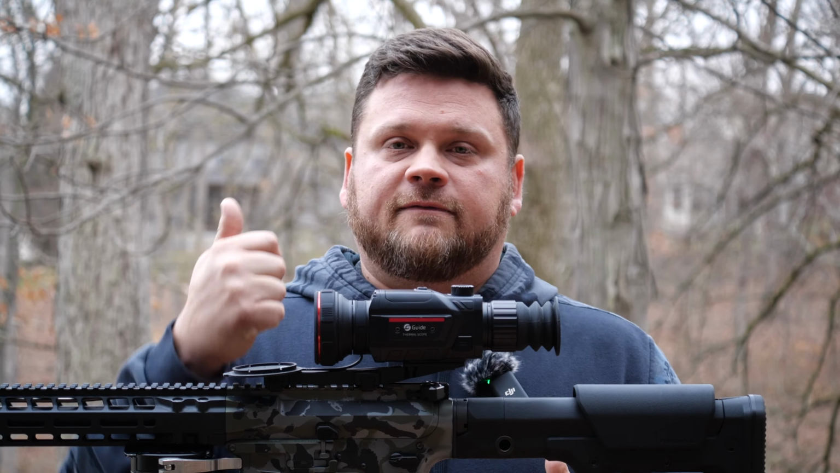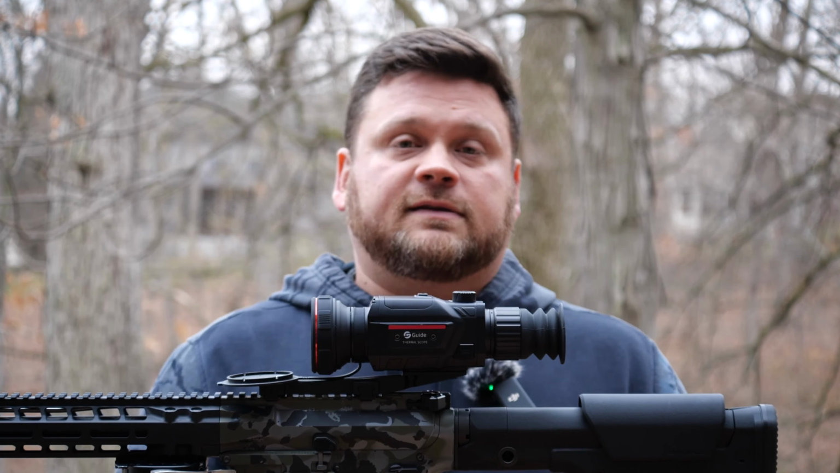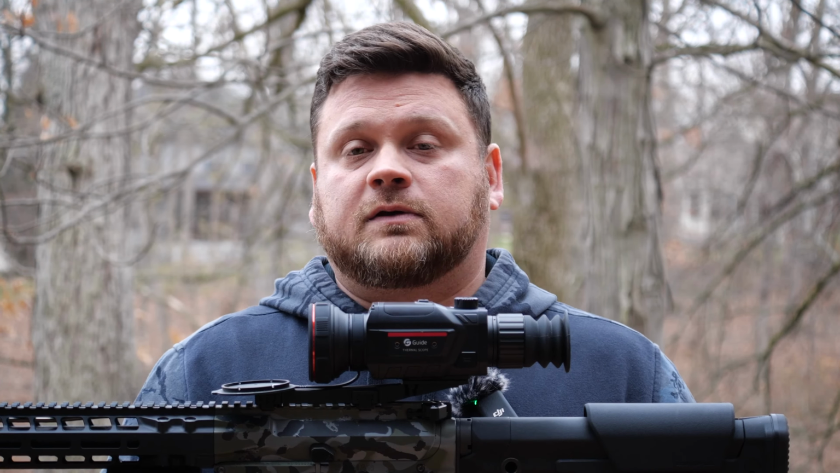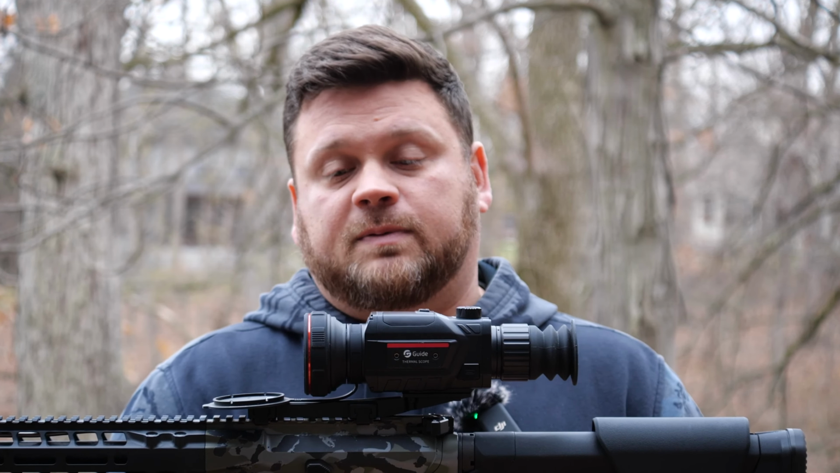Now, the XRF has a tremendous rangefinder. This one doesn't have it. They will be offering a rangefinder that you can attach to it. How's it going to work? I have no idea, guys. No clue. So the XRF definitely has advantage on it from that perspective.